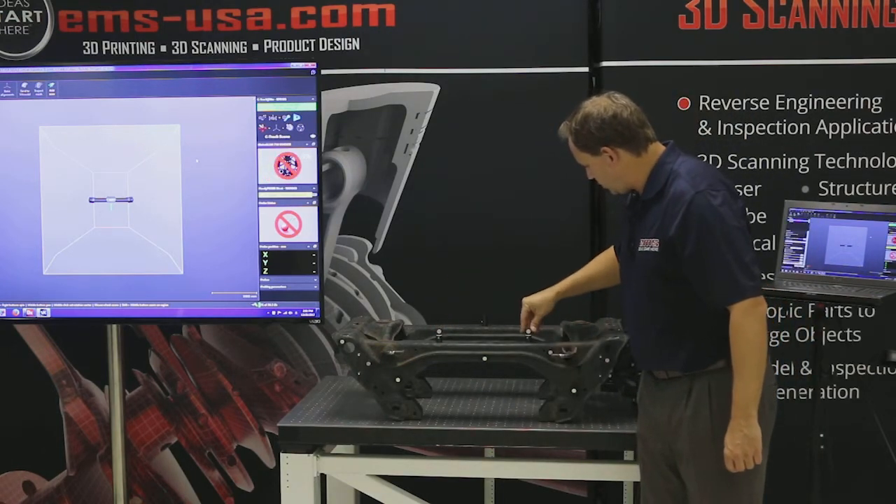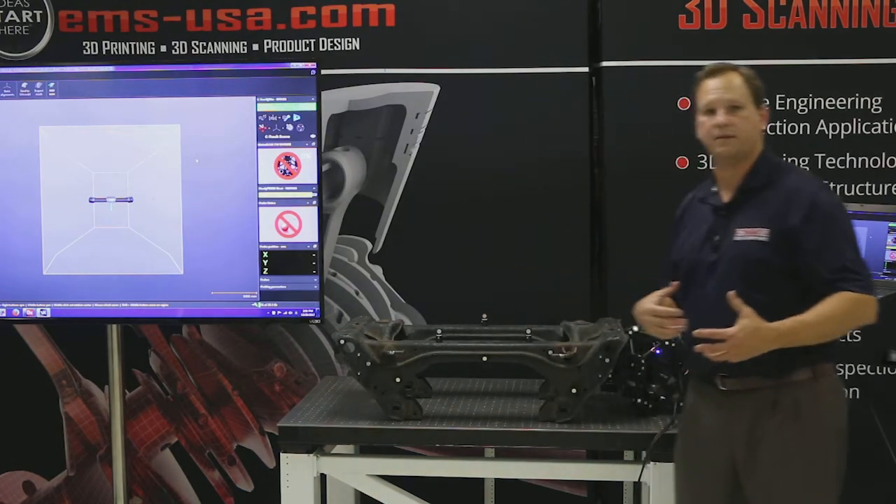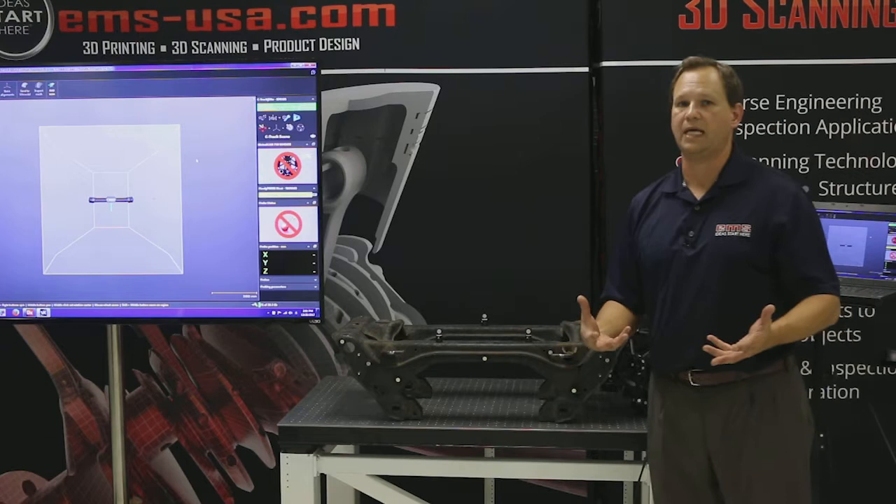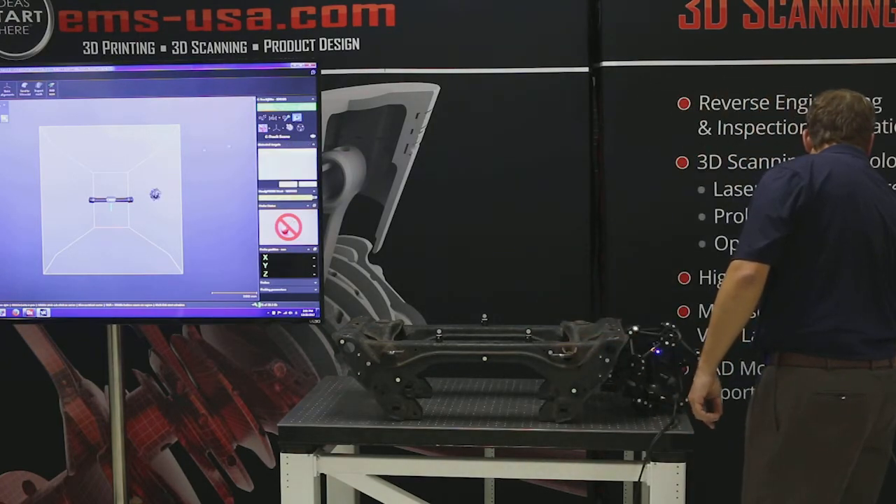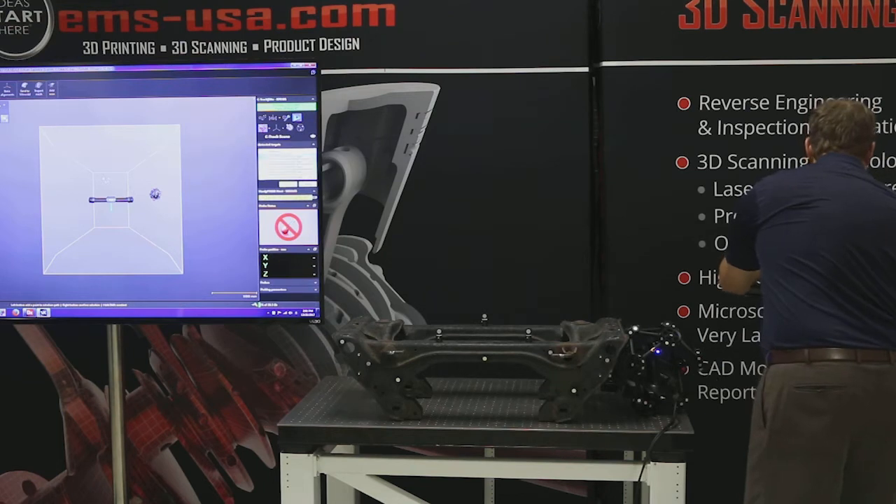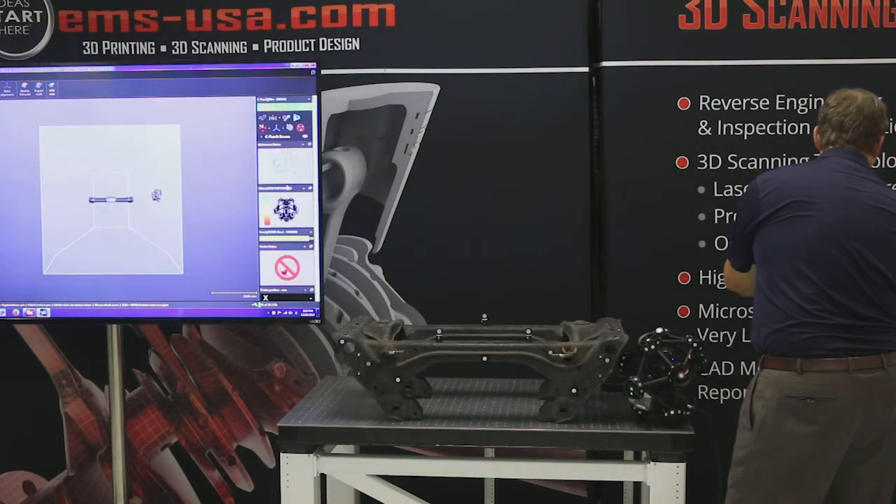So what I'm going to do is swivel these back. And the first thing I have to do is tell the system to look for these targets. We need to identify them, okay? So I'm going to come over into the software, and I'm going to say find the targets, and I'm going to window in on these targets, and I'm going to hit accept, okay?